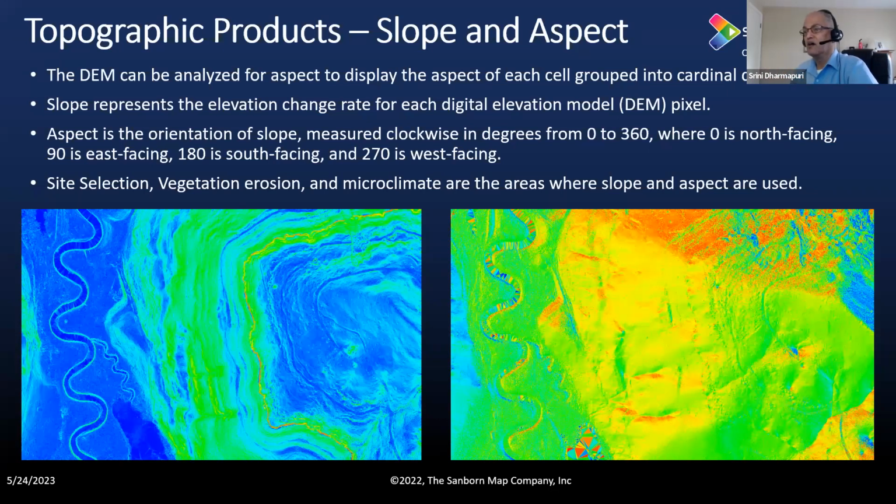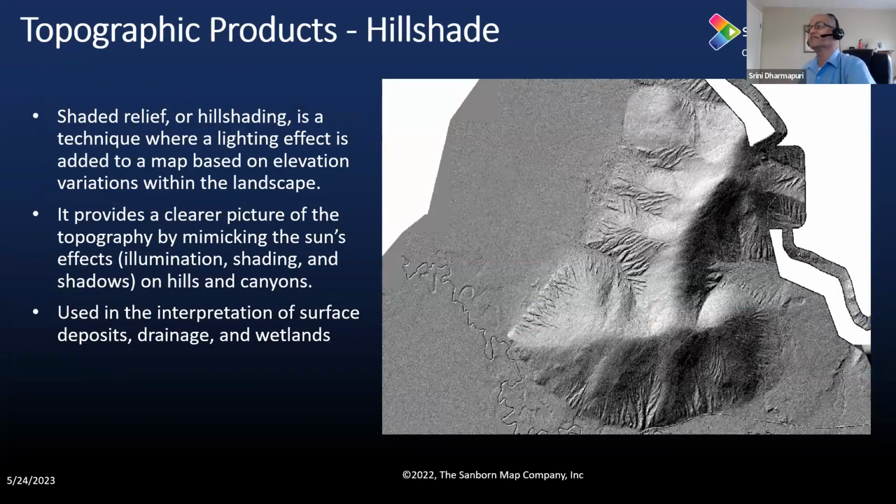Next one, please. So the Hillshade is another product that can be created from the ground points, and primarily it gives you the lighting effect to your elevation. So that way it gives you the elevation variations within the landscape. And it gives you the sun effects, primarily illumination, shading, and shadows, etc. That can be seen with the Hillshade.